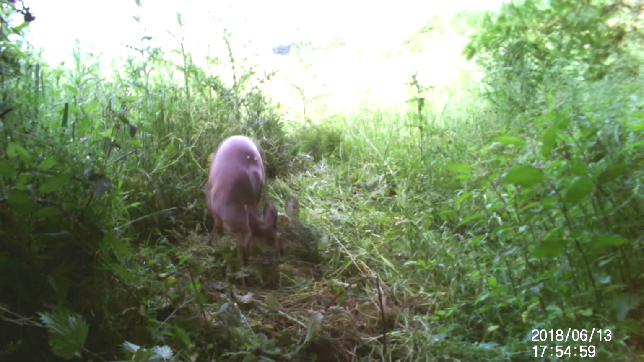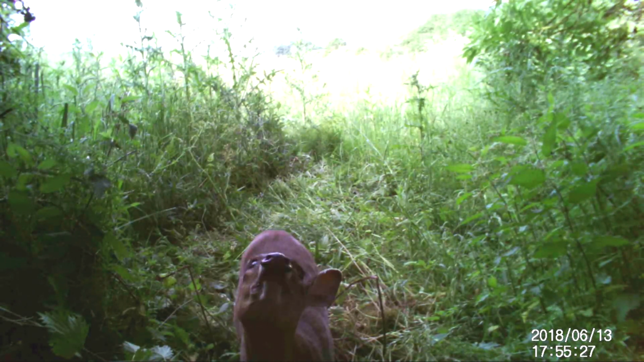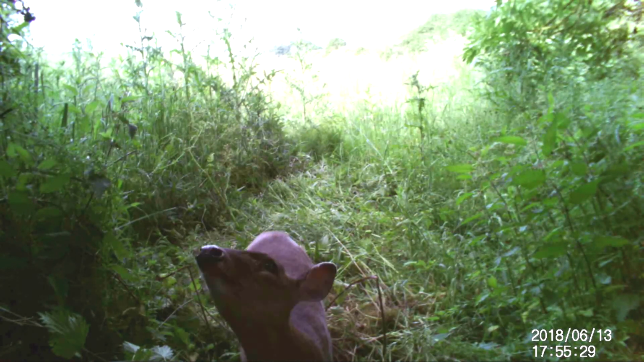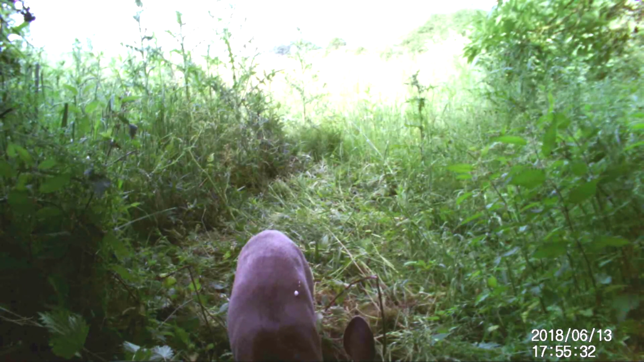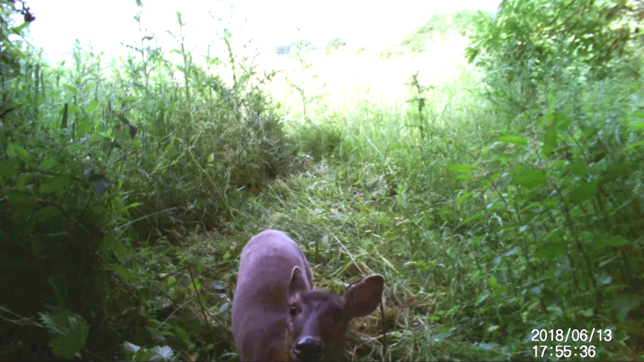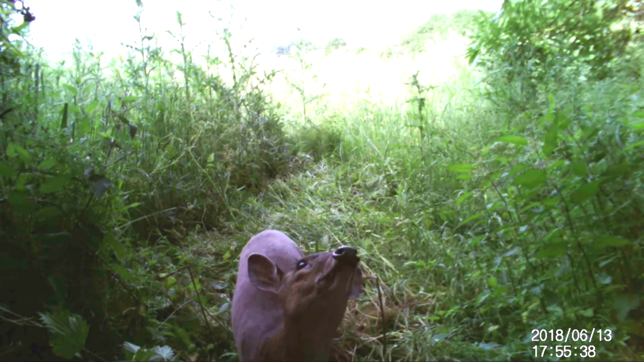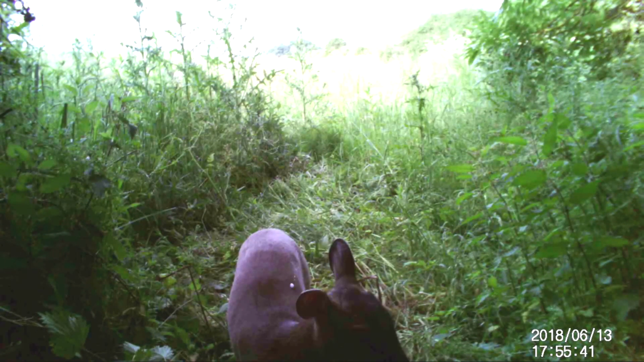See, the camera's pretty good at picking up sound. It's female muntjac sniffing the air. All species of deer can be quite destructive, though, in woodlands. There's just too many deer now, really, because they have no natural predators.